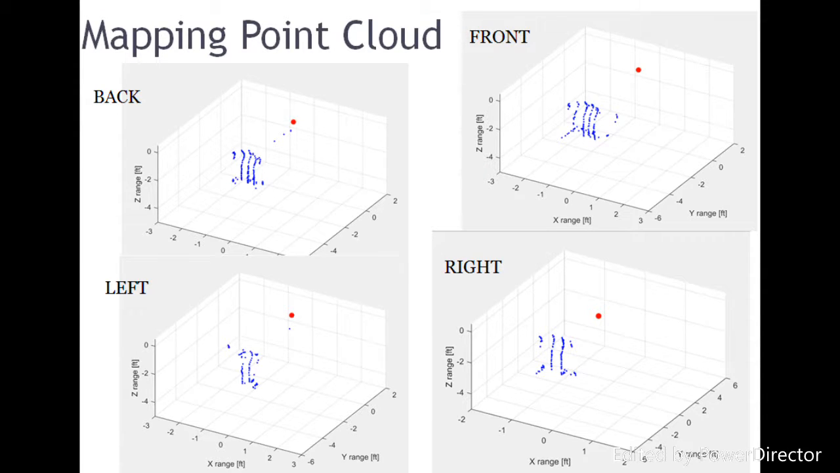At this point, the data that I collected is now being processed through MATLAB. One of the outcomes were 3D point cloud graphs with the back, front, left, and right views. Unfortunately, the data turned out upside down because of the accelerometer being backwards. That's what I believe. To correct that, I had to change some values in the MATLAB coding.